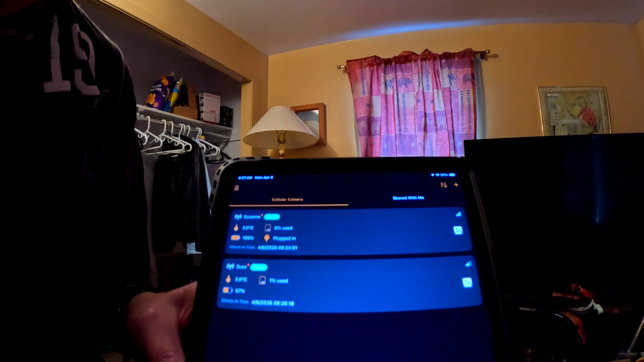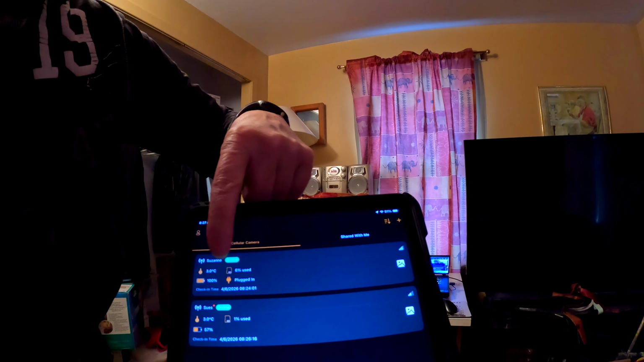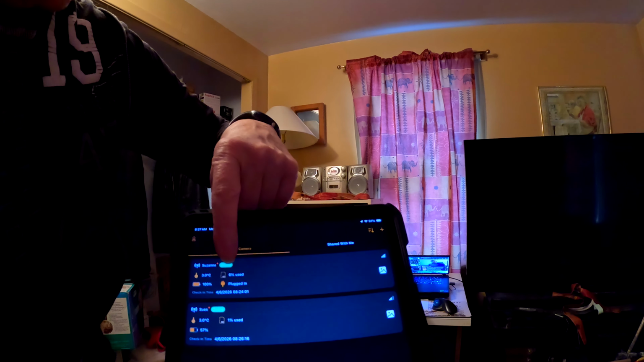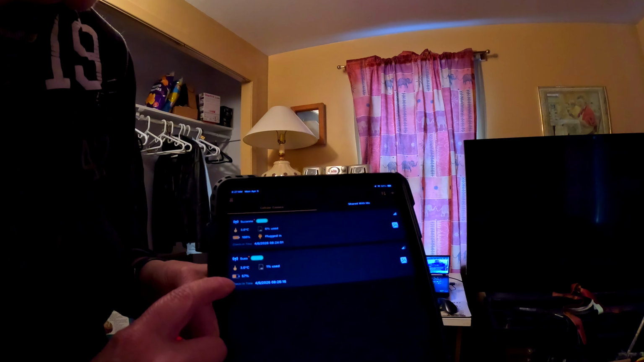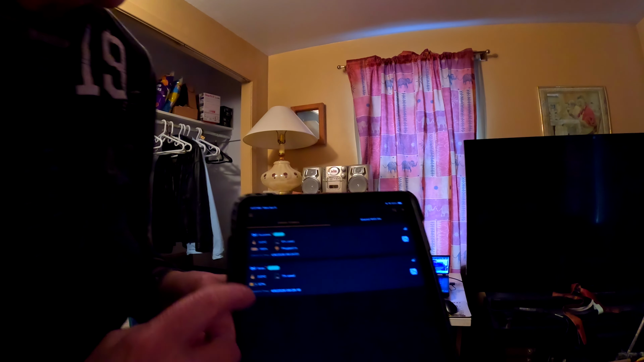I have my two here activated. This one is on the solar panel. It's 100% plugged in. I'm going to pick this one up, bring it back home, and transfer my solar panel to my other one, because my battery is only 57%. And what I like about this is that I have two cameras activated, and if I want to see what's on the cameras,